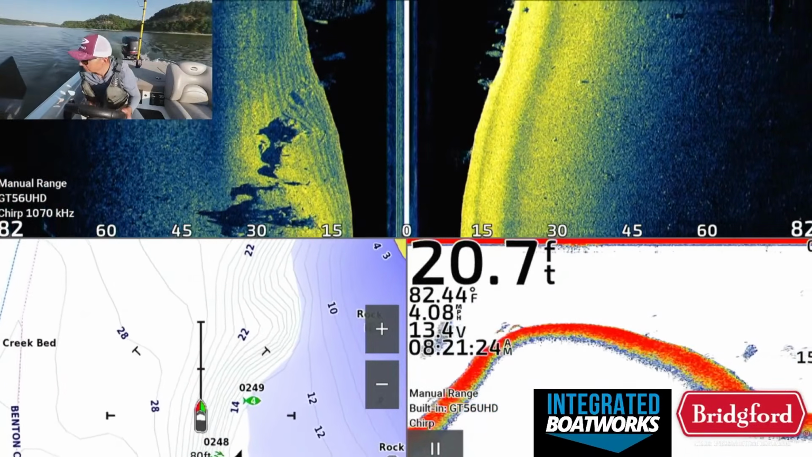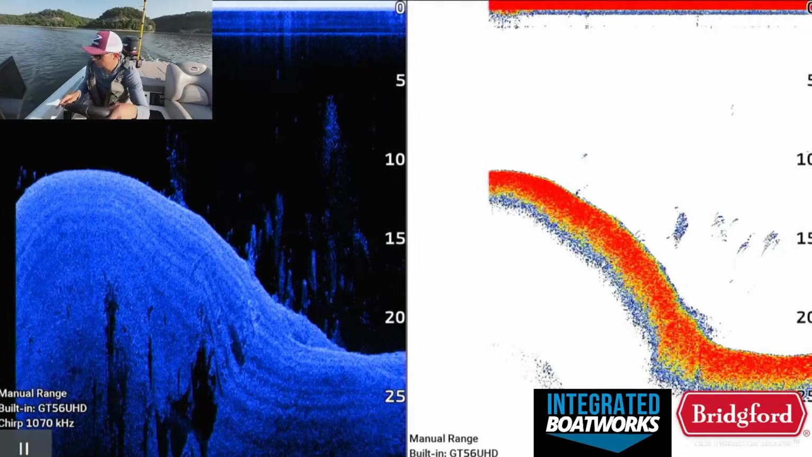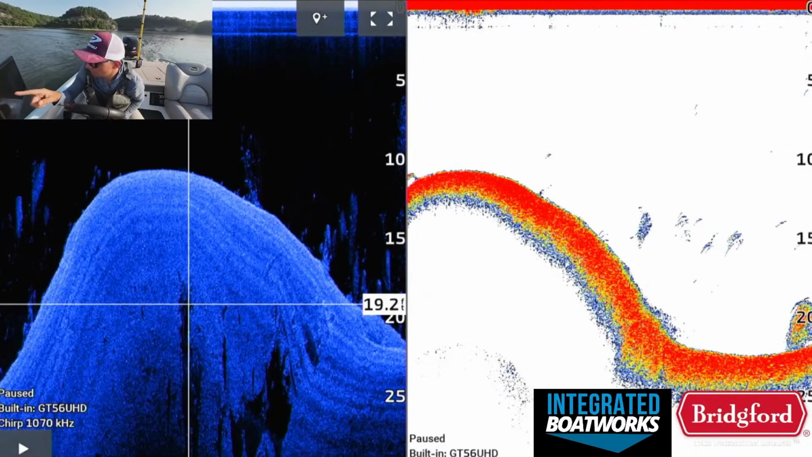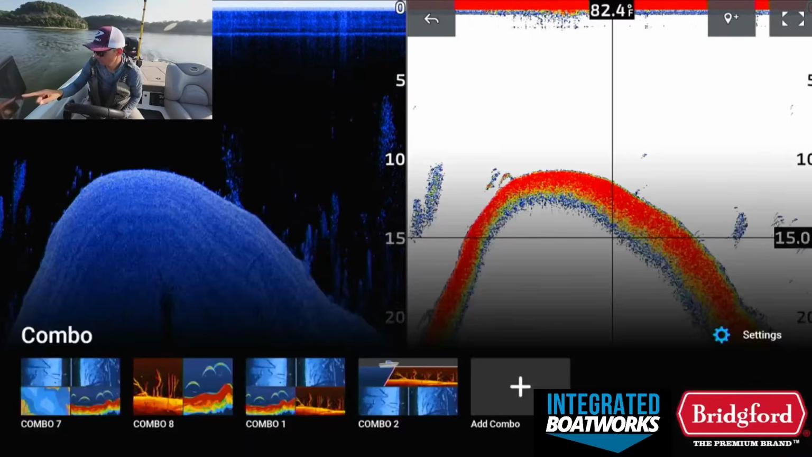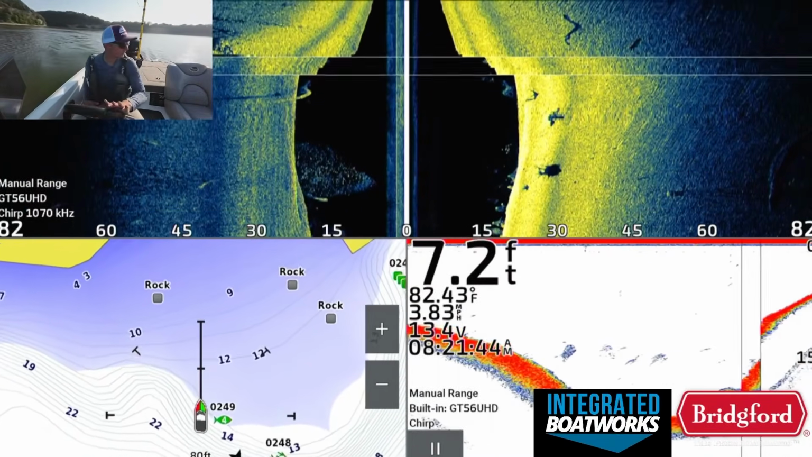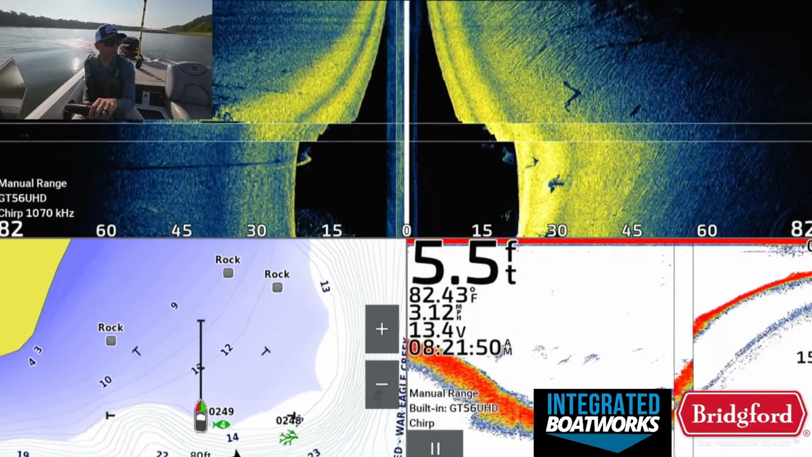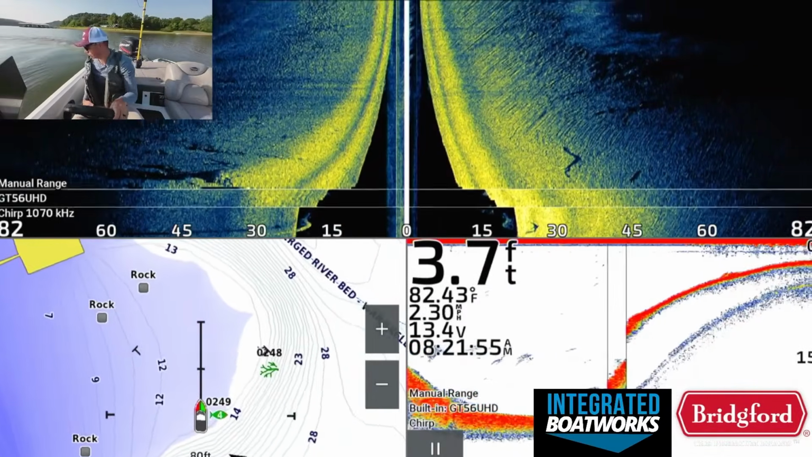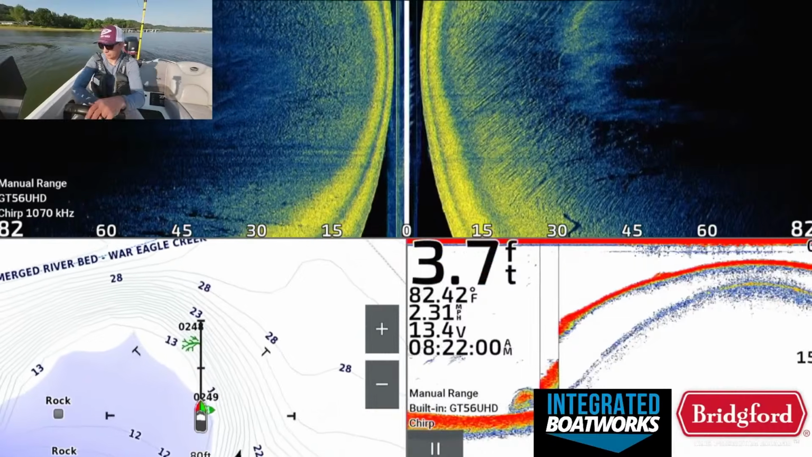But I mean, there's a couple of fish on that drop, but nothing crazy. Shallow here. Drops off fast.